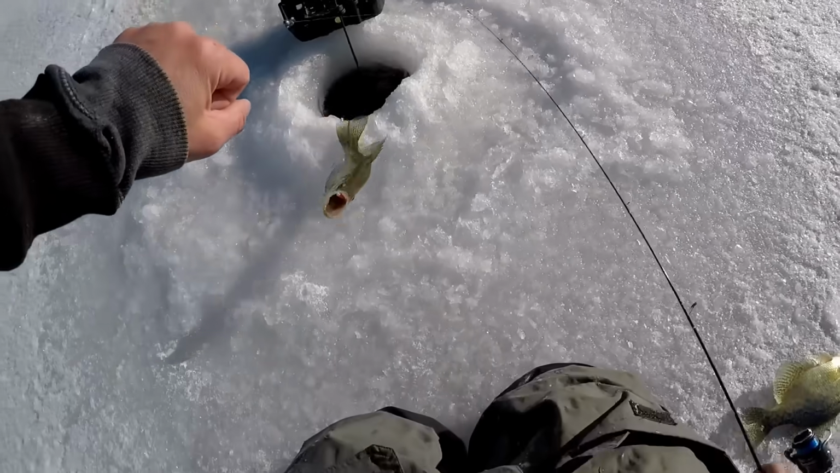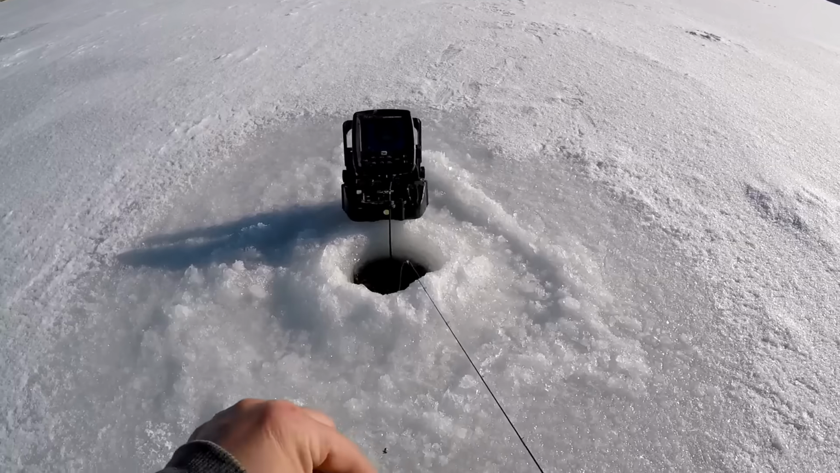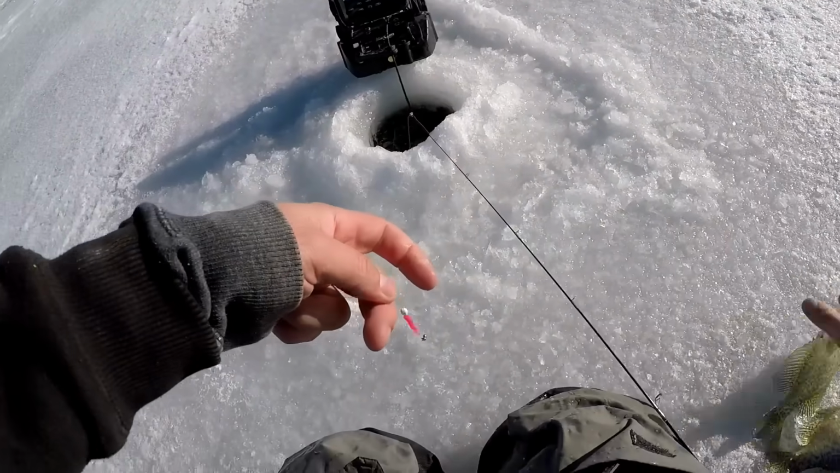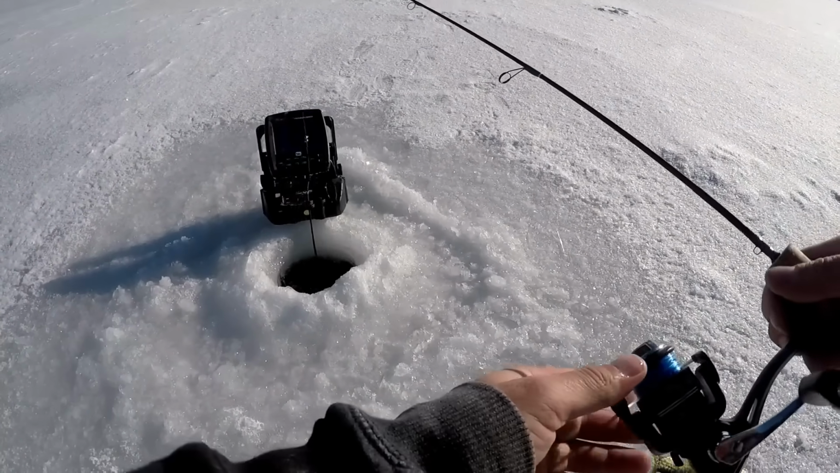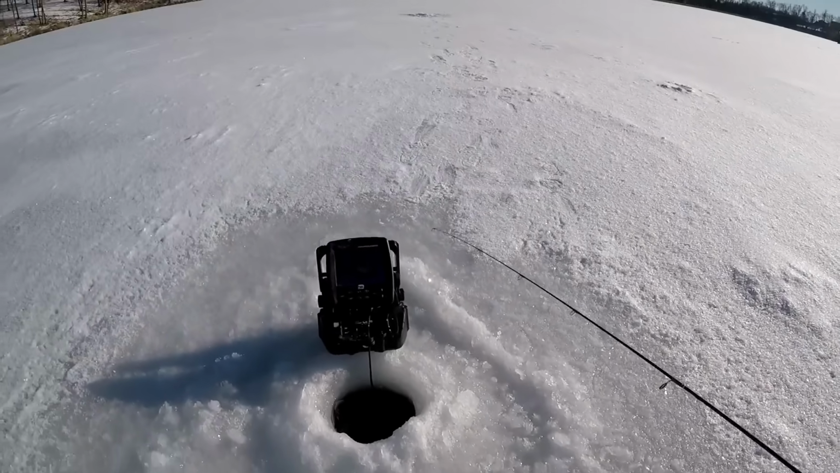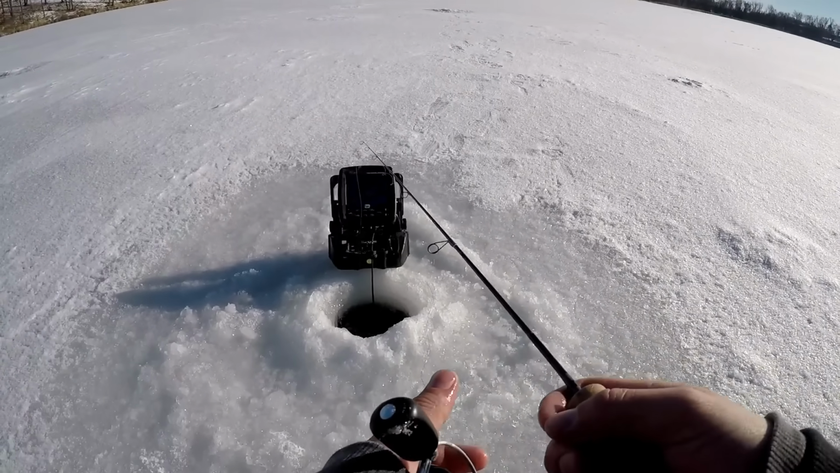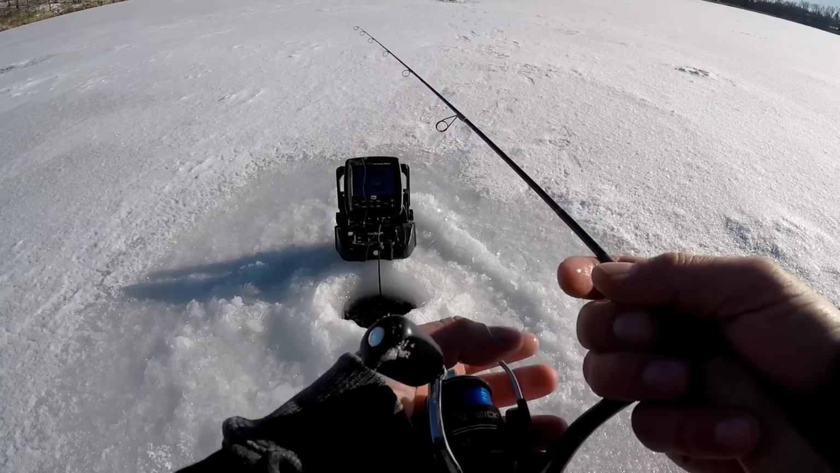Oh yeah. See, look at that. They just popped that thing. It's number 4. For the fryer. Hole hopping, man. It's 5 degrees out, but it's worth it. No gloves either. Ha.